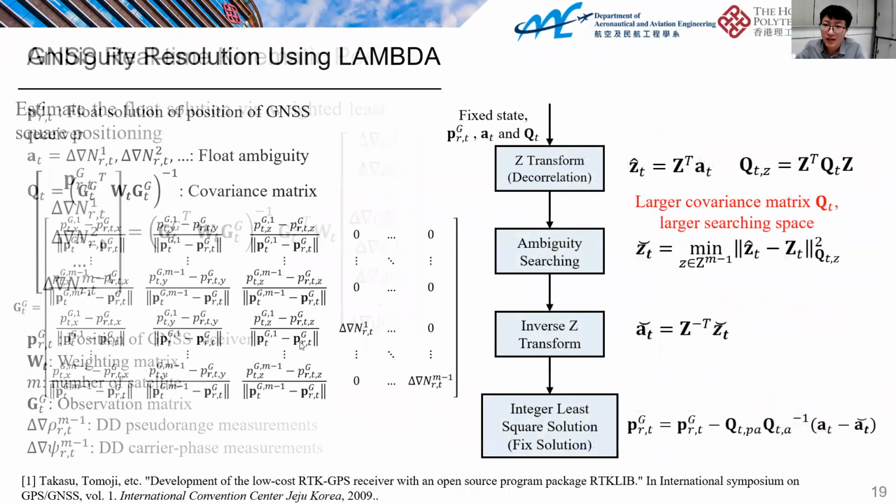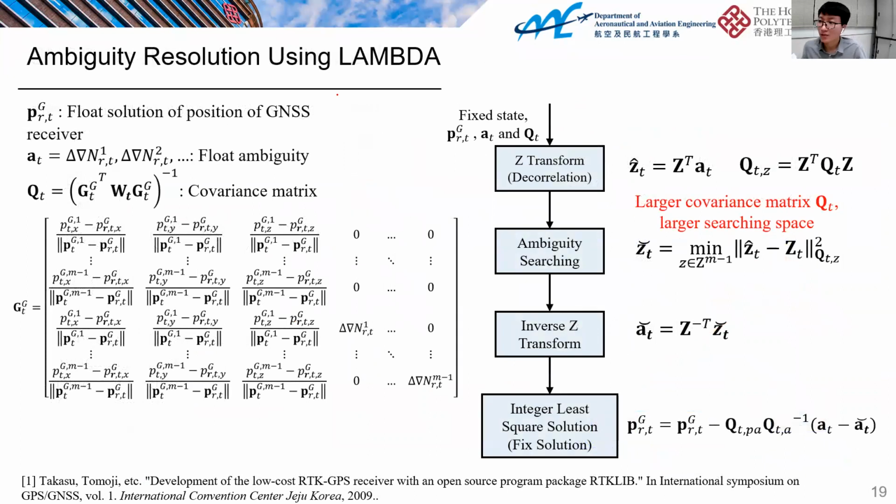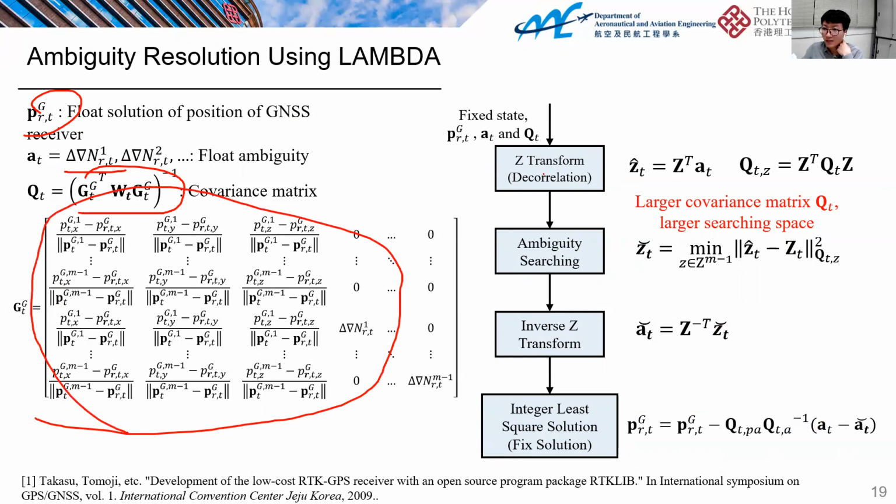Okay, finally, we can do the ambiguity resolution using the LAMBDA algorithm. Here, we use the position and the ambiguity with the corresponding covariance, and the geometry matrix can be denoted like this. First, we do the Z transform. This is a very typical LAMBDA process. Readers can refer to this one. Then we do the ambiguity searching and inverse Z transform, and finally we can ensure the least squares solution can be obtained.